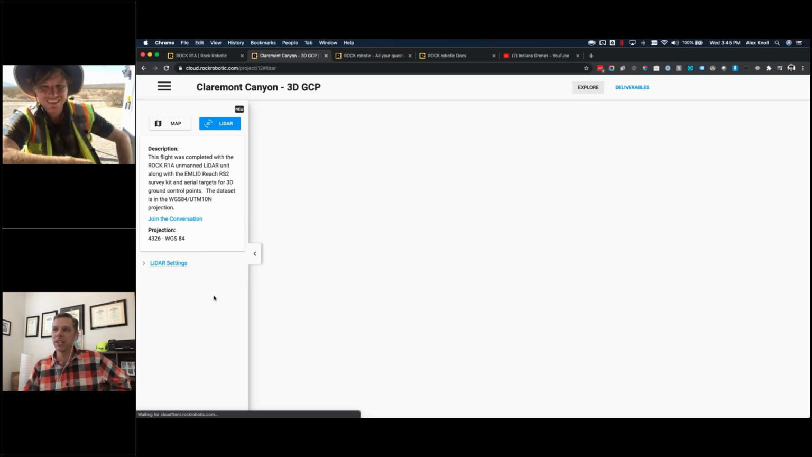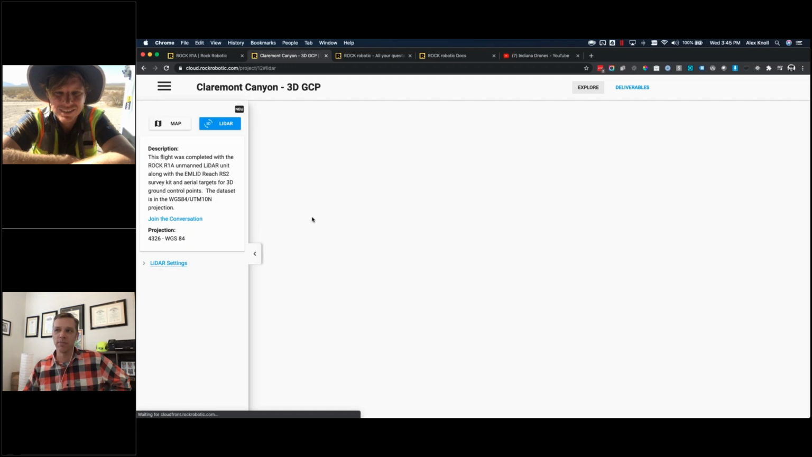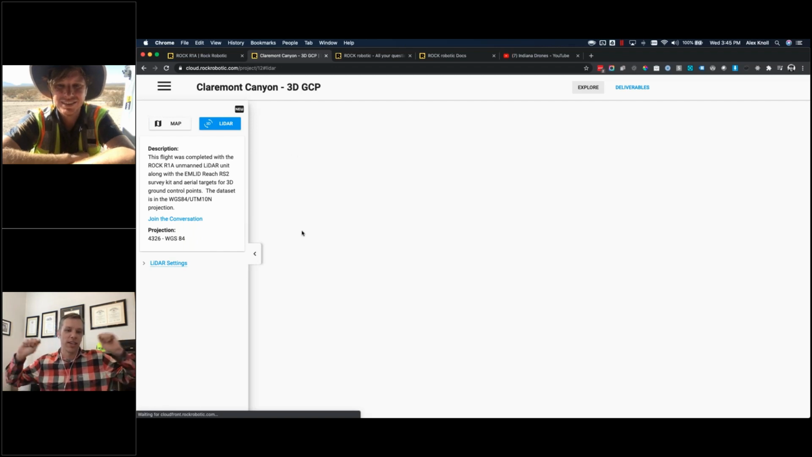But what I was going to say is that we have a team of developers working on the cloud, making it easy to use, easy to share data, and view your data within this interface. If my internet keeps working, you'll see that if you get a classified data set, you can hide the trees and just show the ground.